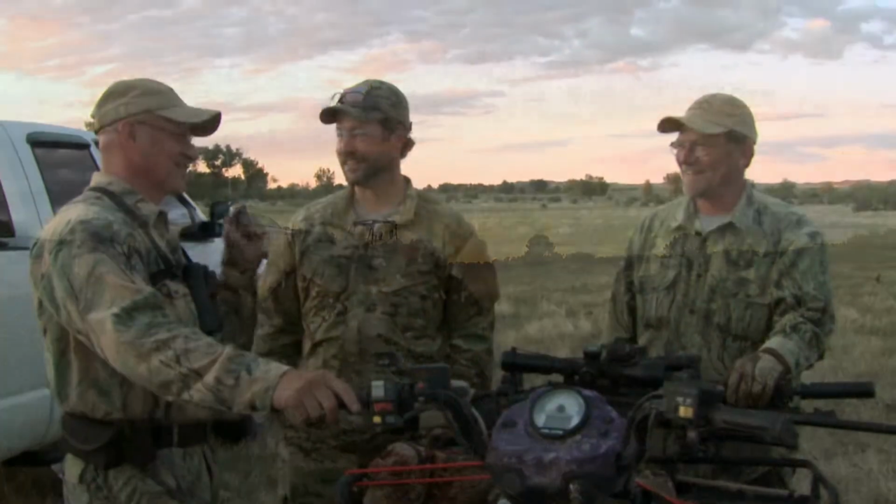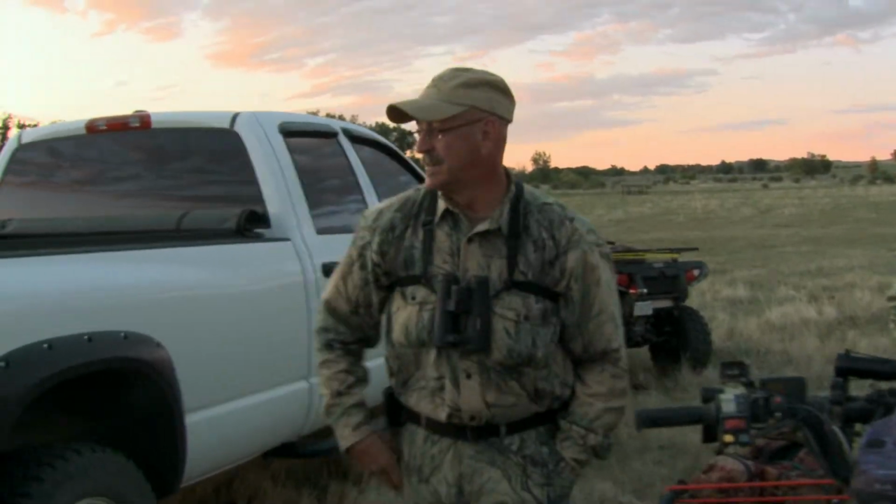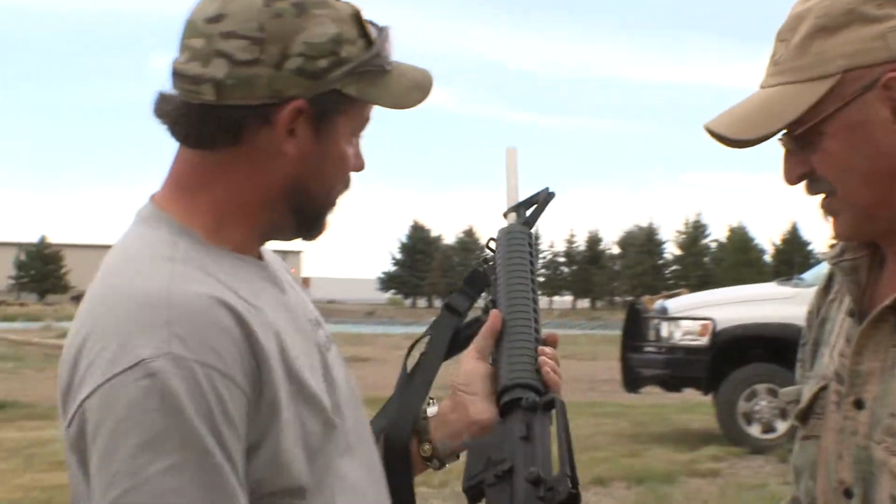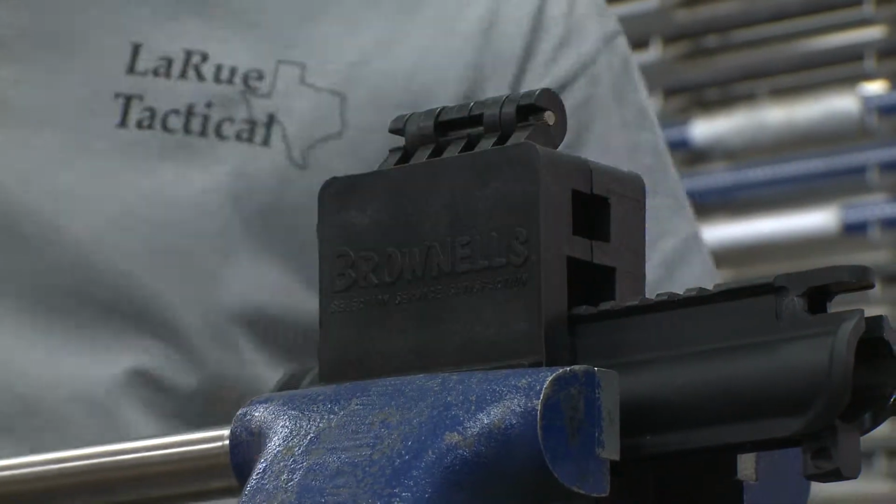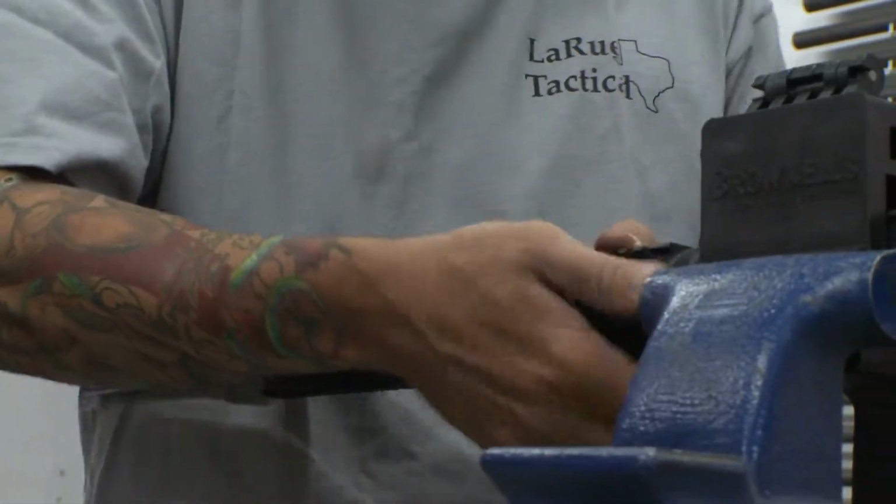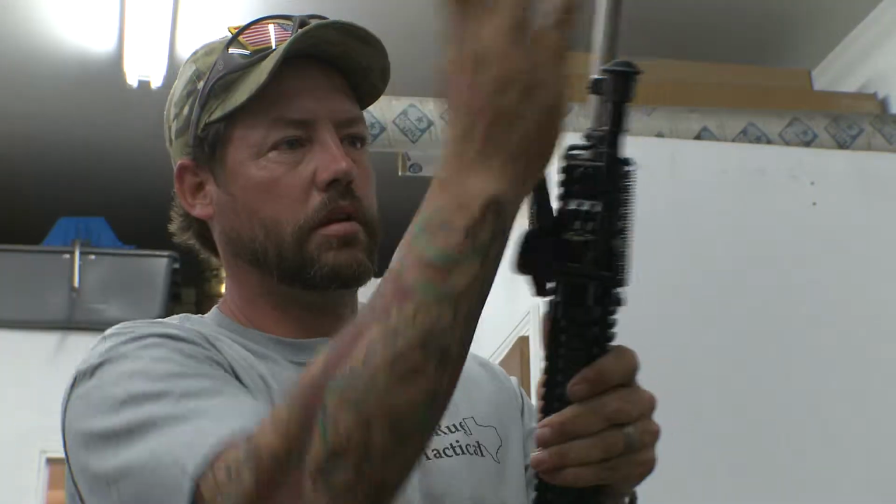Never seen one, I tell you. There they are. Let me bring them over closer. Yeah, absolutely. And let me grab that right slide. Oh, you got that done? Yeah. Chance took Jimmy's off-the-rack Bushmaster home last night and did some improvements. True free-floated the barrel, added some attachments that should really help increase the accuracy of a basic off-the-rack gun. Check it out.